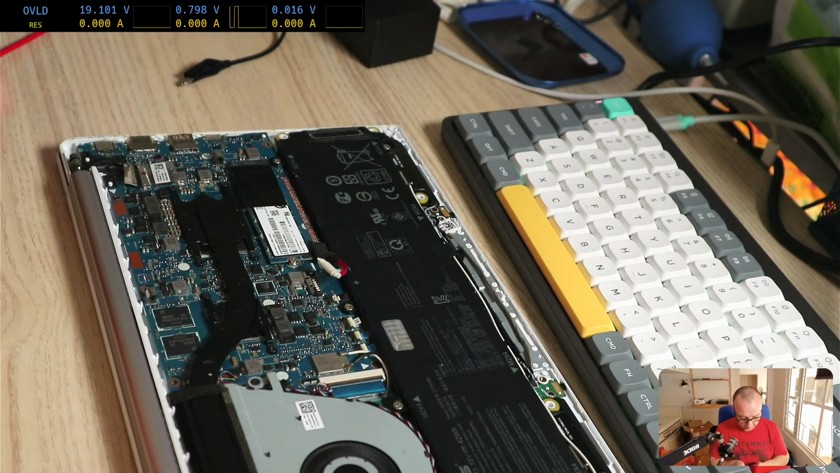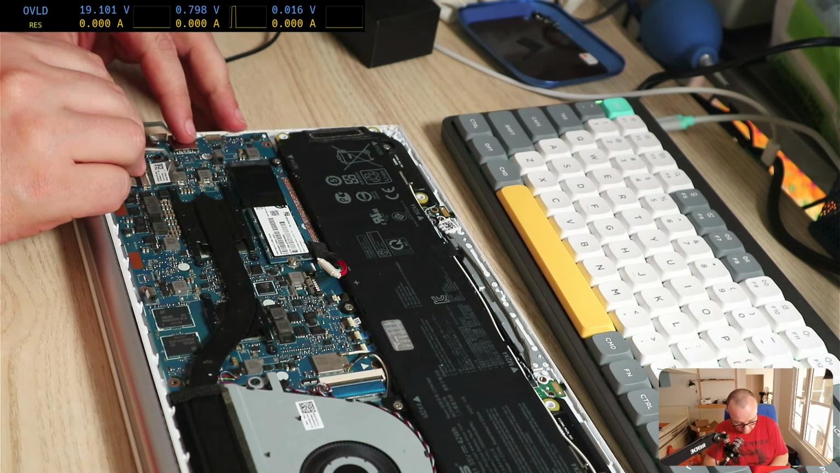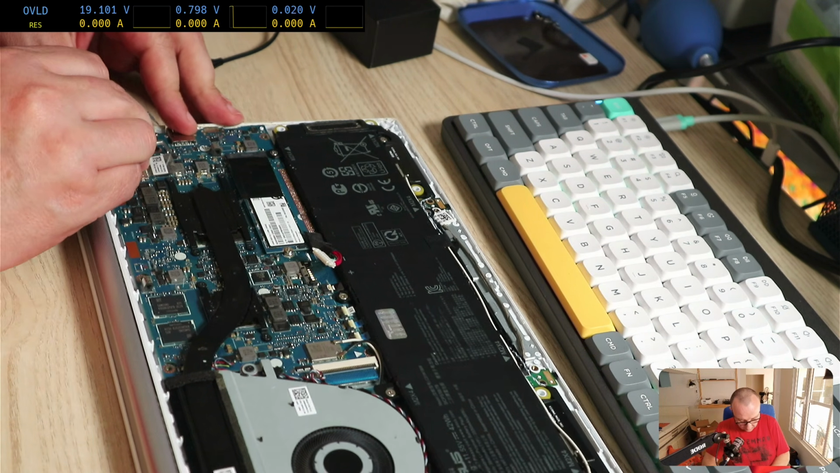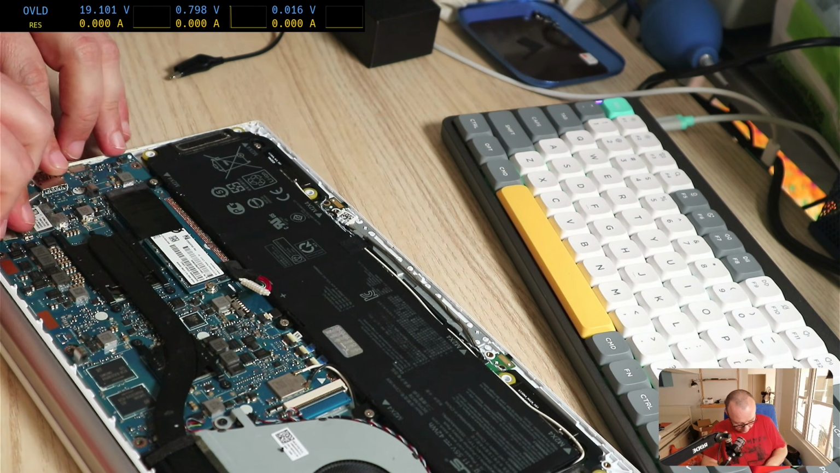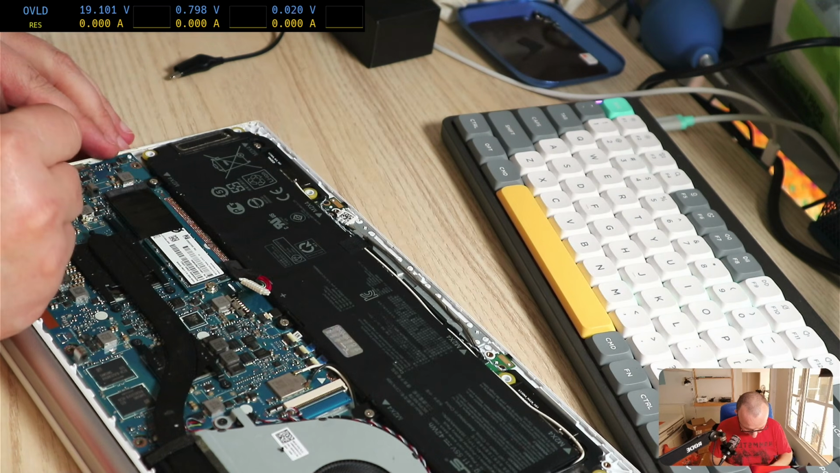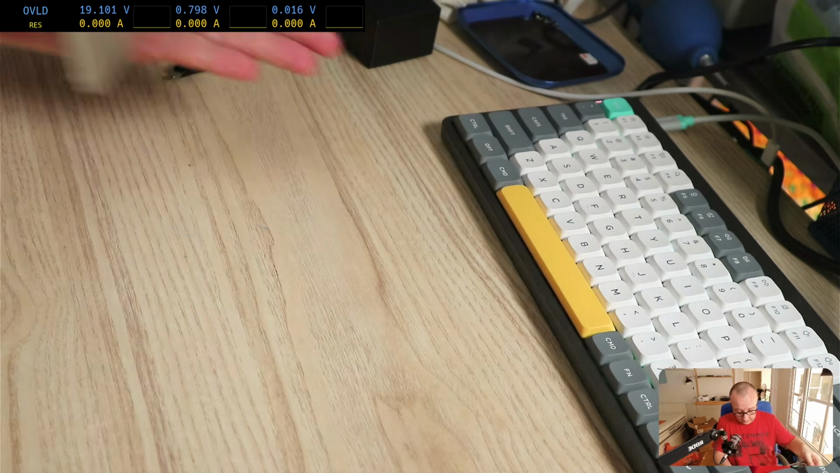So let me quote a poetic license. Say hello to my little friend, and we're gonna eject that capacitor which is in parallel with a bigger one, I don't know, it's tantalum, whatever it is, I can't really break it off. That's insane. Good.